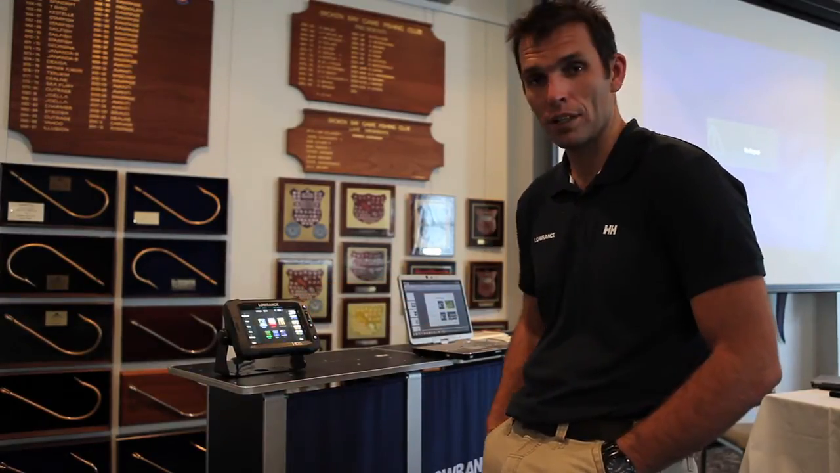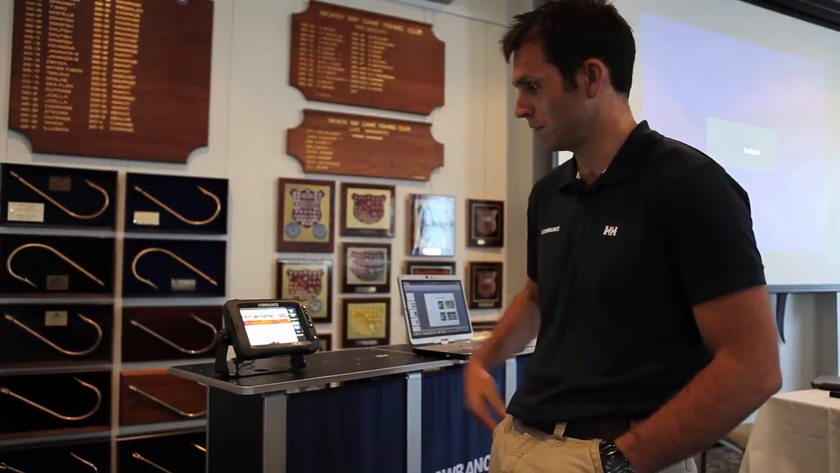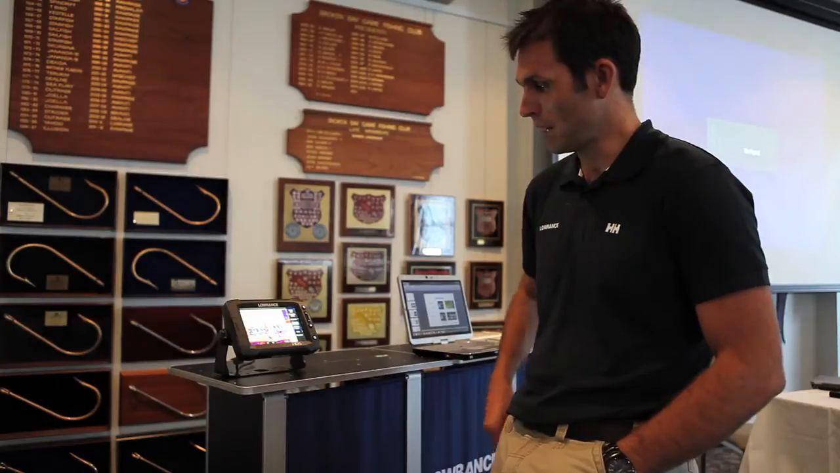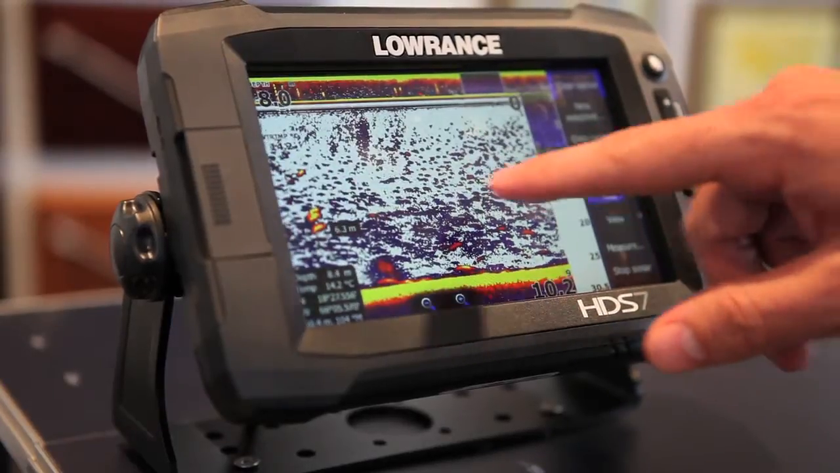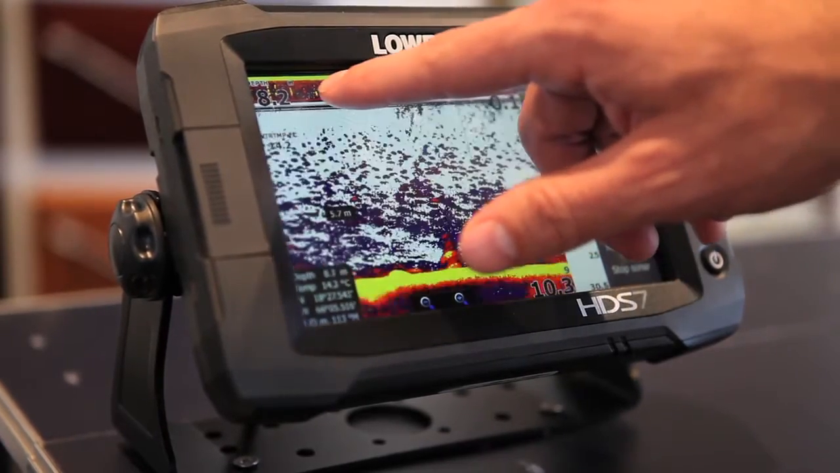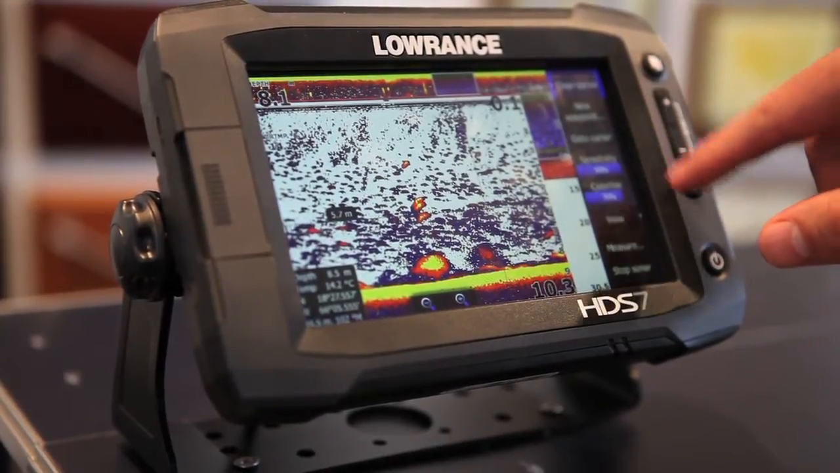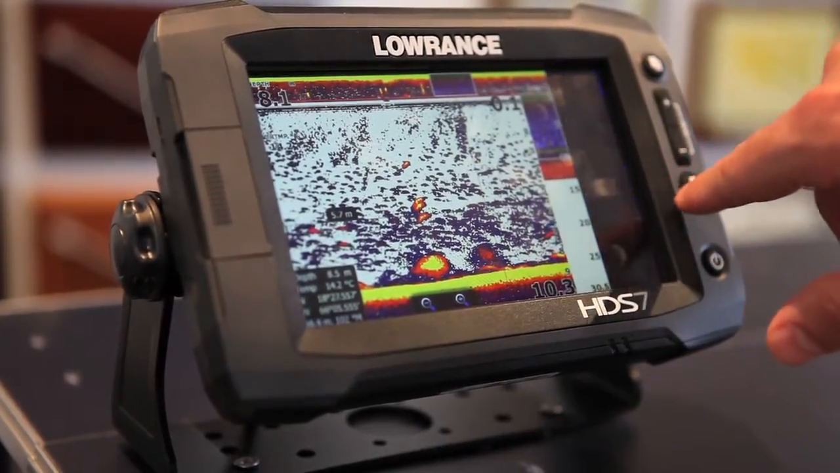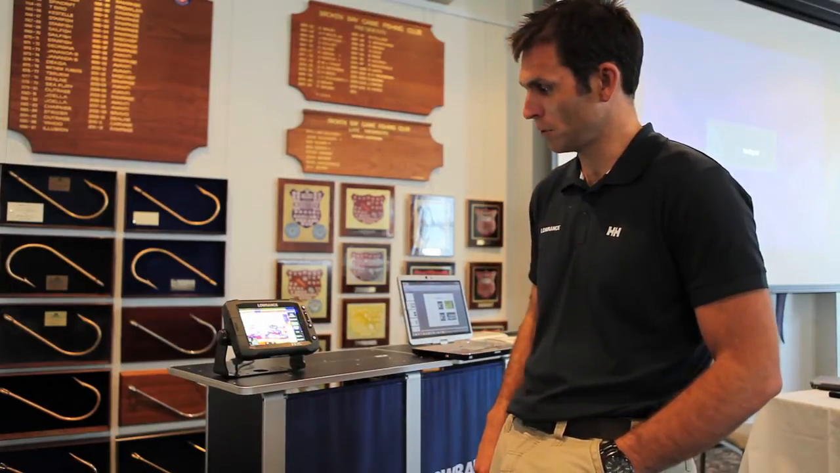Like all products that Lowrance makes, the sonar is amazing. There's a couple of new innovative features here. We have the trackback function, but we've enhanced that. So when I activate the cursor, you can see up the top here I have the history, and I can now quickly scroll back through my history by adjusting that window, or I can do it the traditional way by panning. And my window at the top gives me a nice perspective.